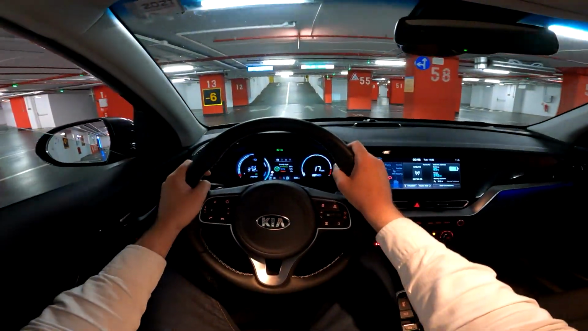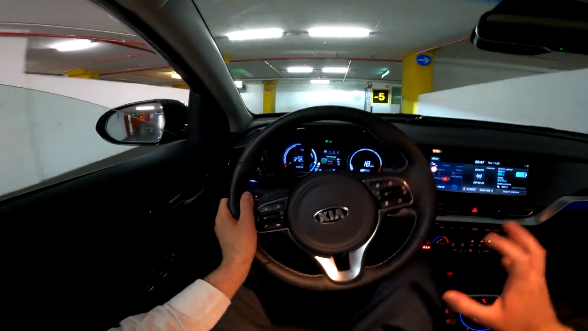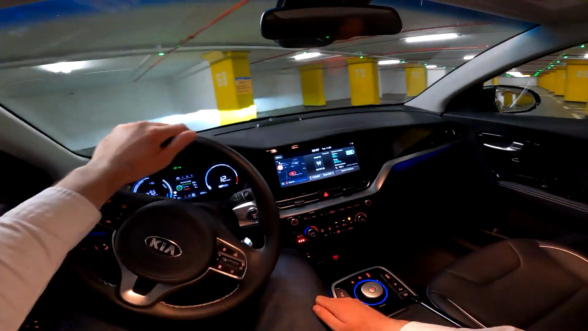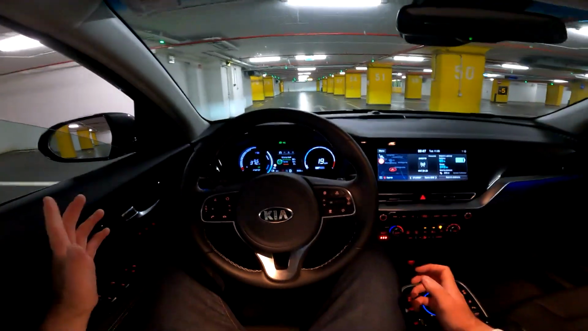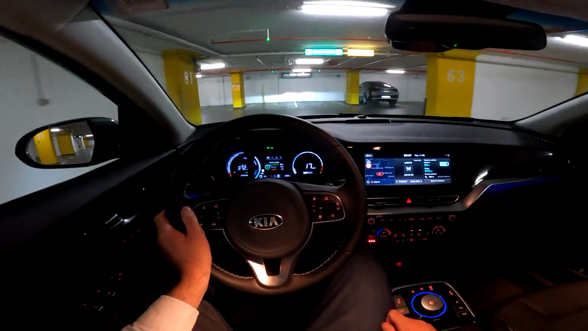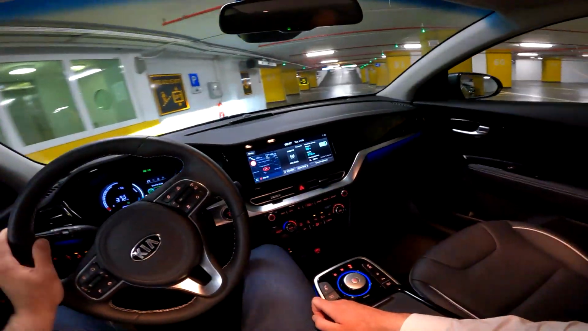There are two versions available, and this one has the 64 kilowatt-hour battery, and it's the top of the line version. That one comes paired with a 204 horsepower electric motor that has 395 newton meters of torque, so a huge amount of torque, instant power available all the time, and 7.8 seconds is the time to reach 100, so that is really good.